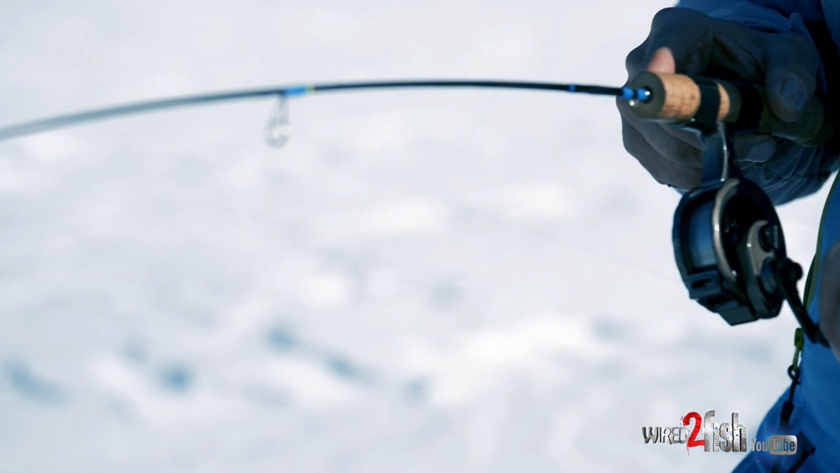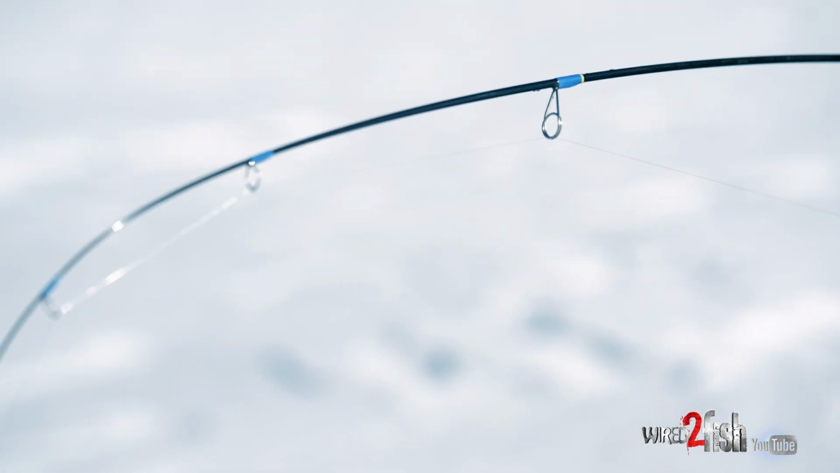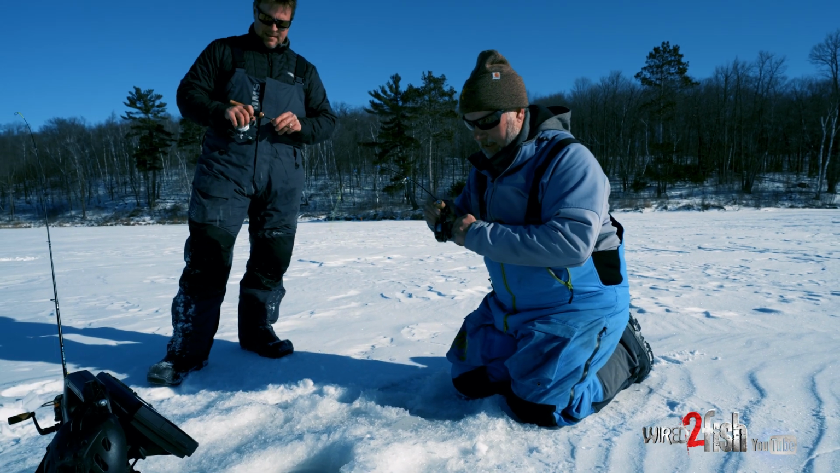I guess it depends on the bite window you're in, but sometimes they bite really good, and sometimes you really gotta babysit them to get them to bite.